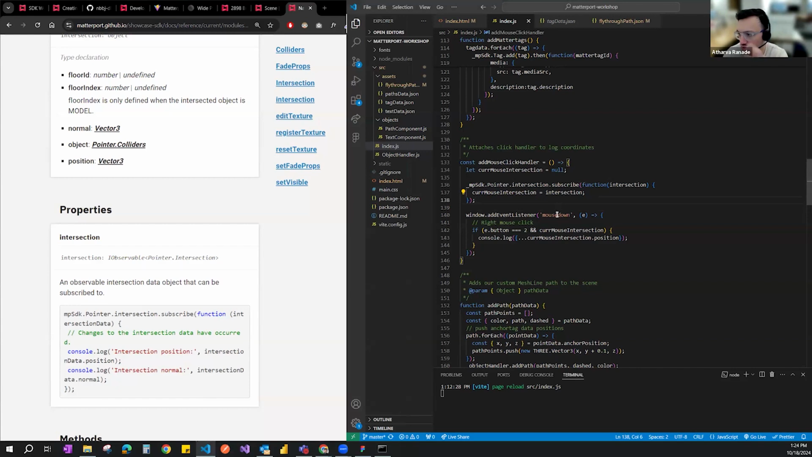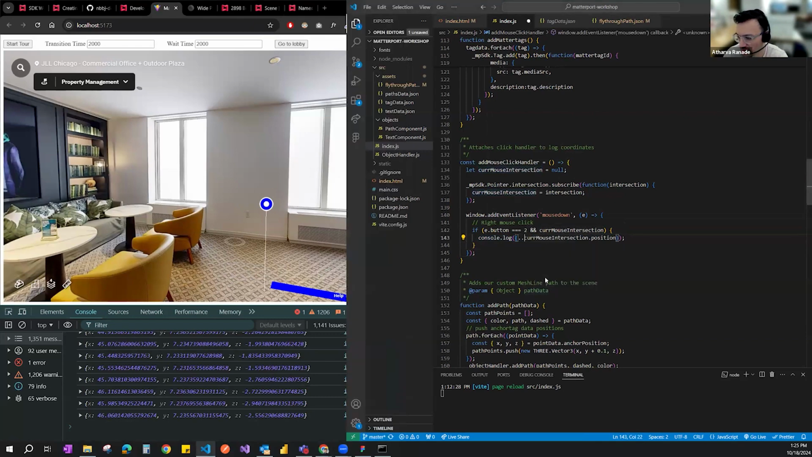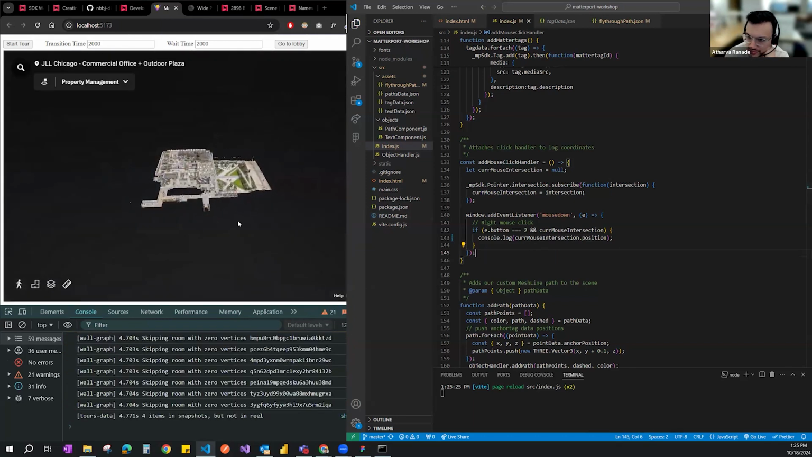And so we're saying, basically on event, add event listener on mouse down, and just console.log the intersection position that we have. In that, we will get that information out. We're using a spread operator because if I don't, then let me just log this, so you'll understand how the actual console.log for the position happens.